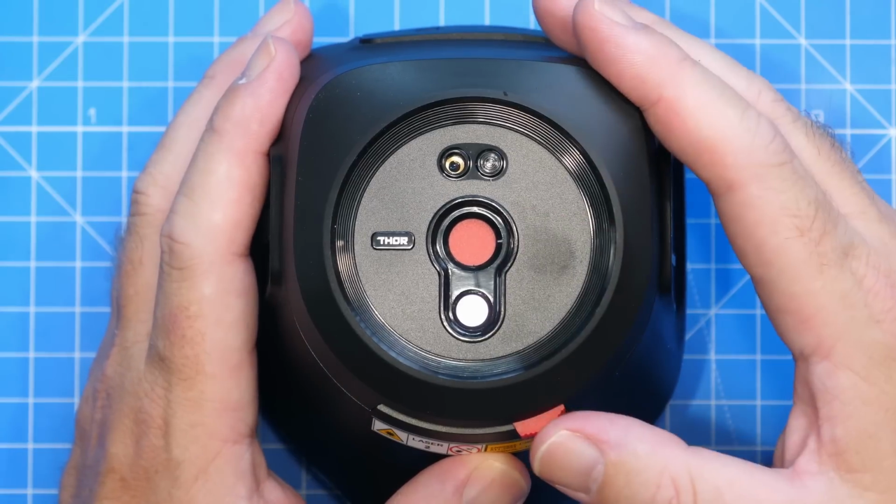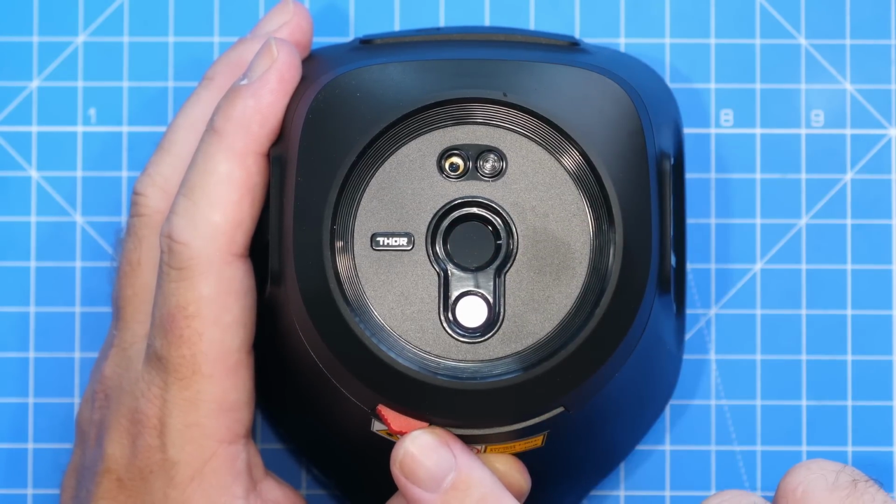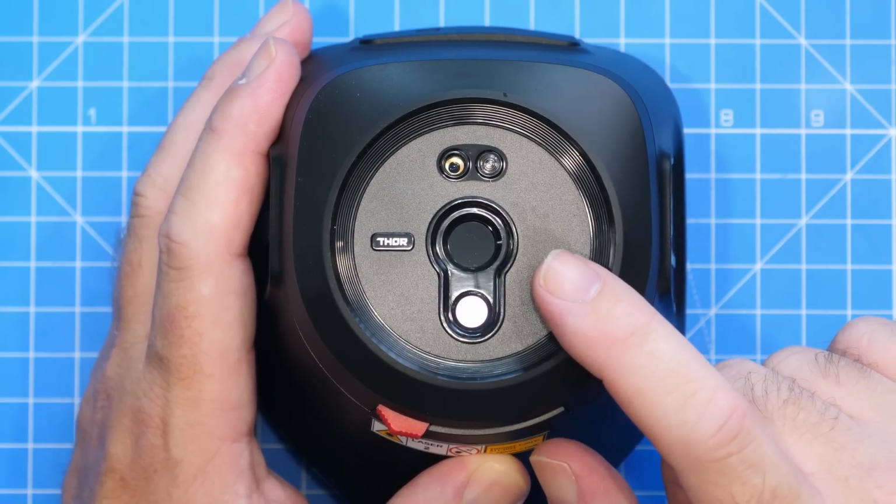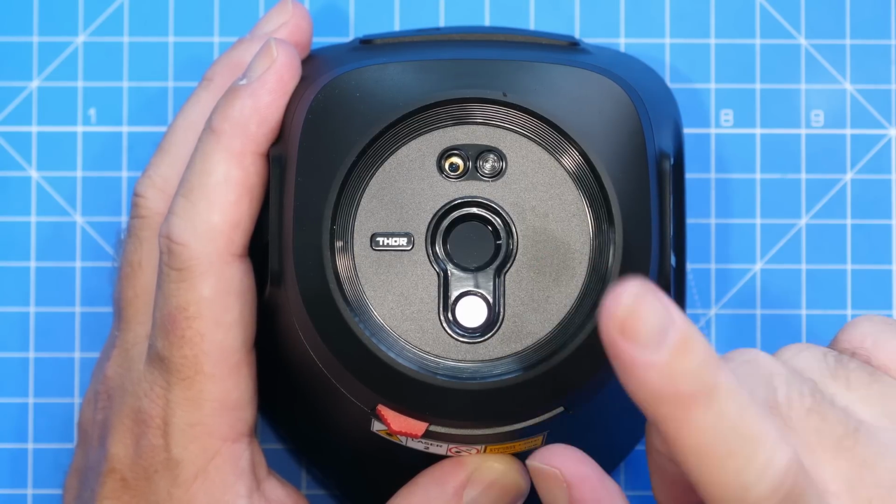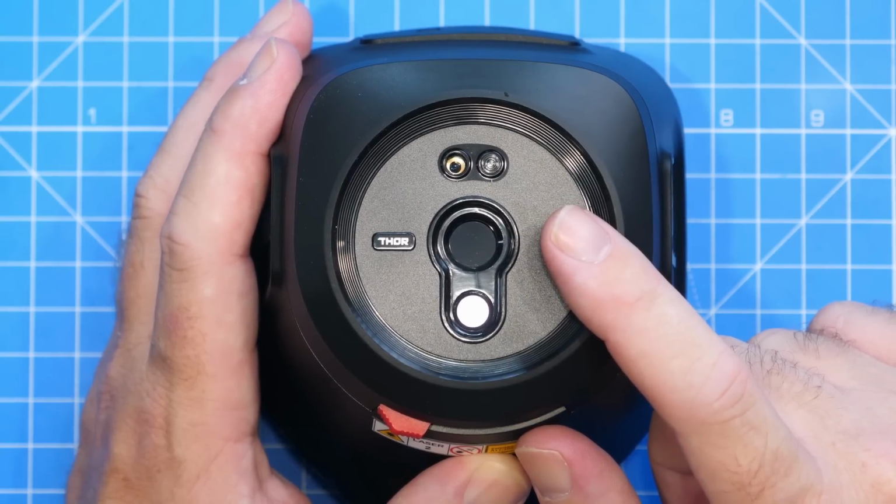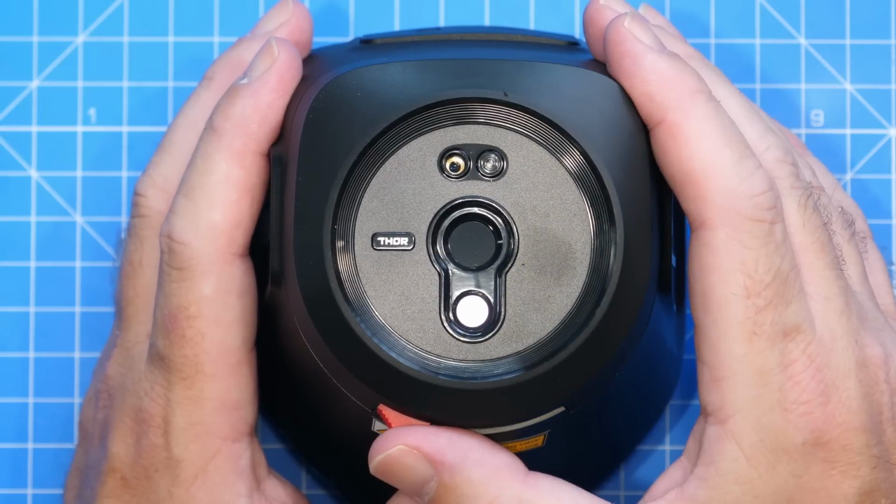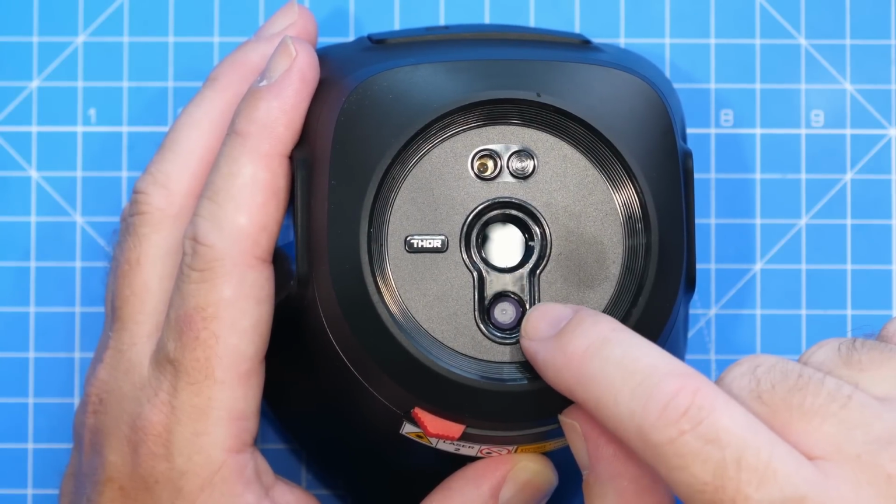In the middle, you will find our thermal sensor. Now, this is protected by this little cover, which you can open with a lever below. This sensor has a native resolution of 256 by 192 pixels. It has a 25 Hz refresh rate and a 40 degree by 30 degree field of view and a 12 micrometer pixel pitch. However, whilst it does have a 256 by 192 resolution, they say it is capable of the equivalent of 512 by 384 based on their Super IR resolution feature, which we'll take a look at a little bit more later on.